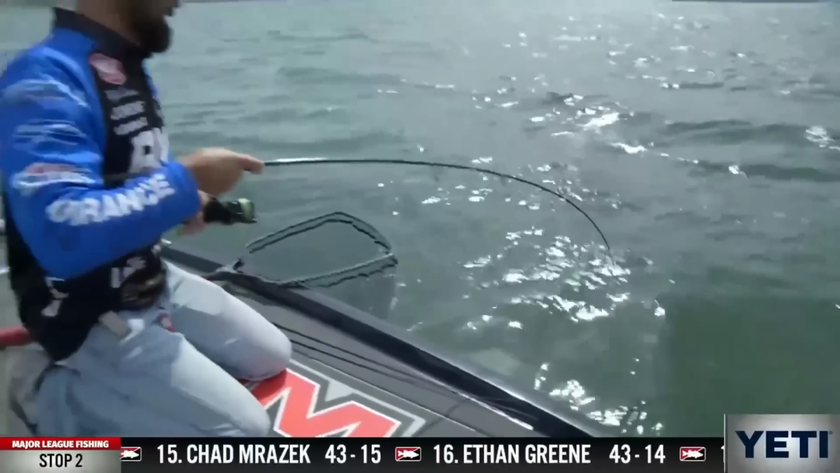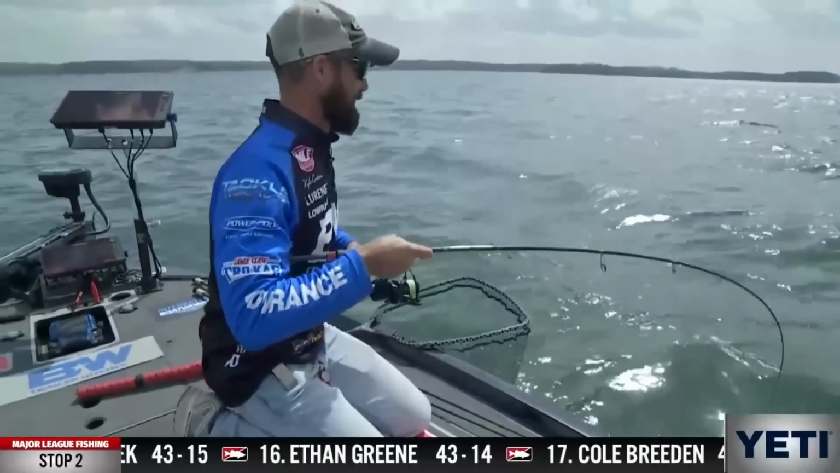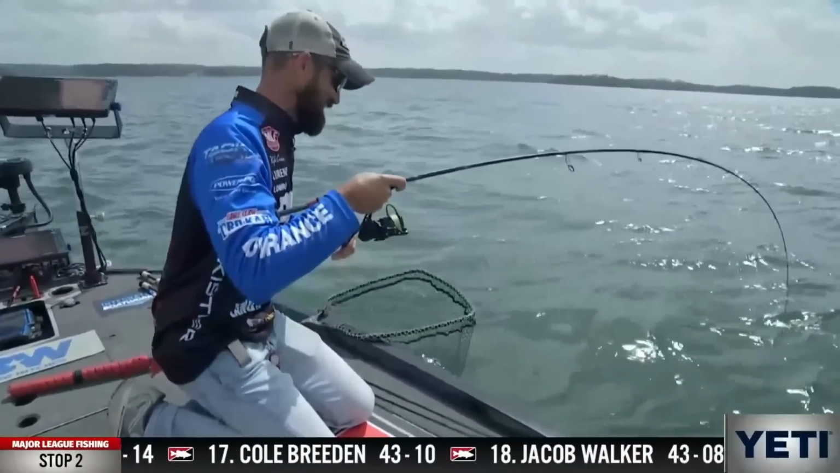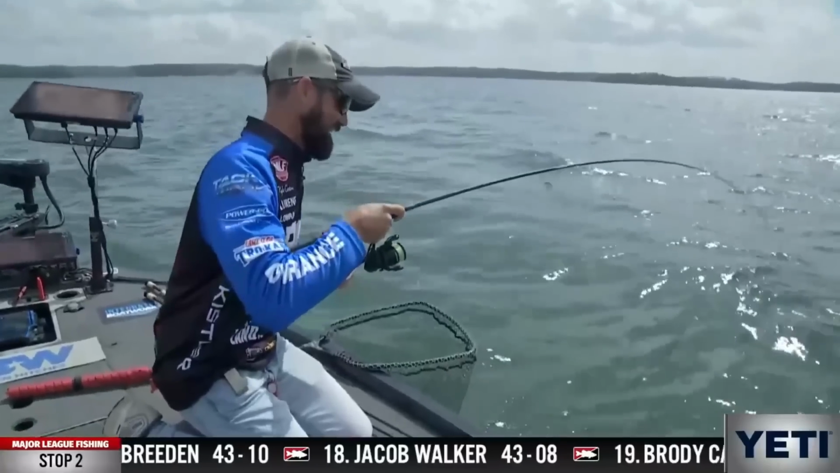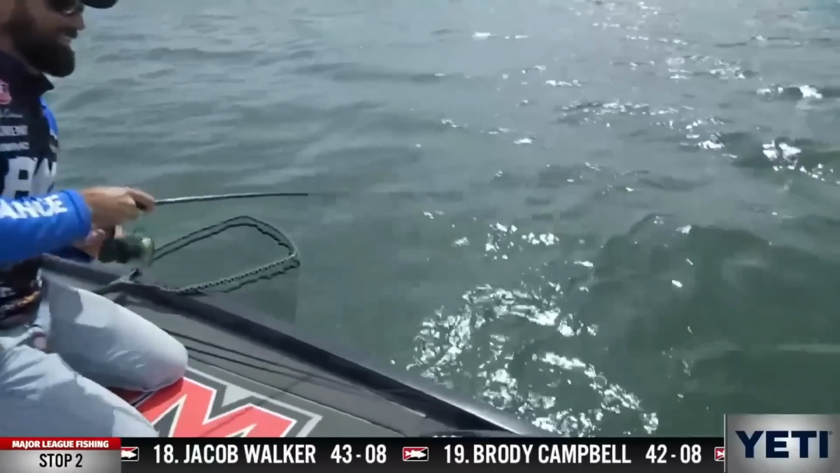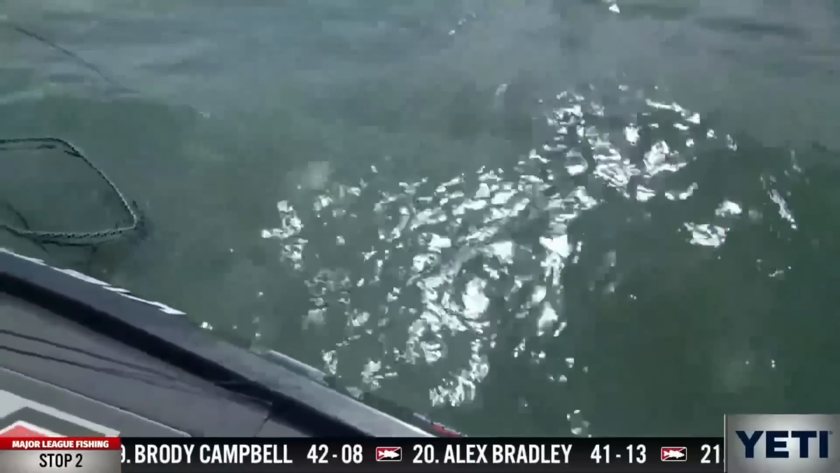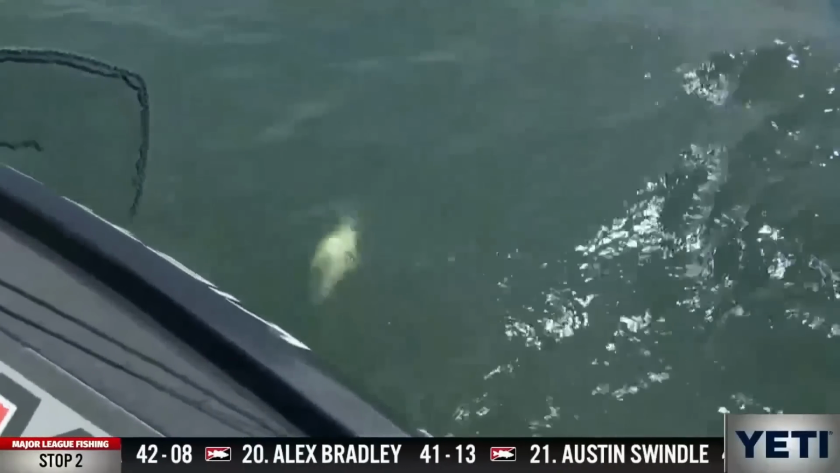We might be knocking on the door of our first 20-pound bag. Oh man! This is nerve-wracking and exciting and fun. It's all those things. It's just down there digging, and you just hope that hook is good and in there. Oh, there she is, dude. There she is. Oh, she's a fatty. She's a big fatty.